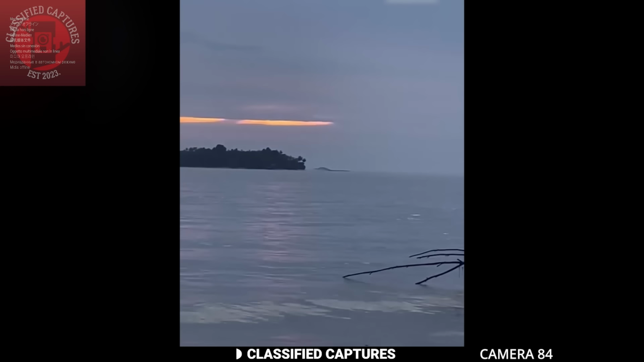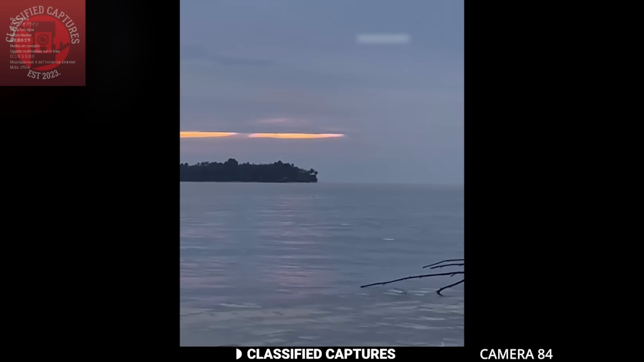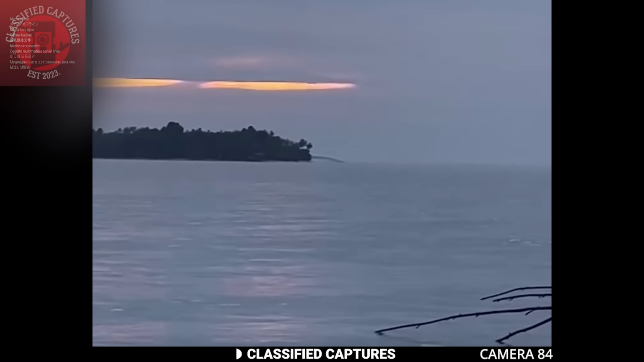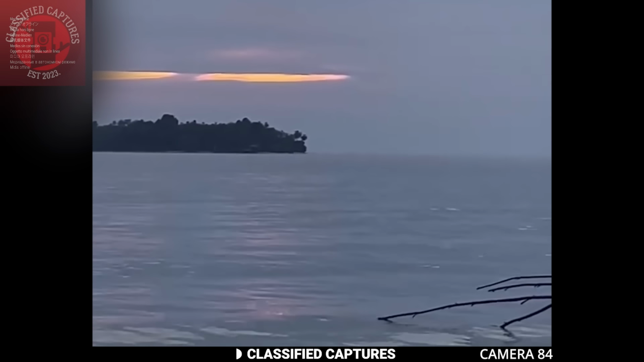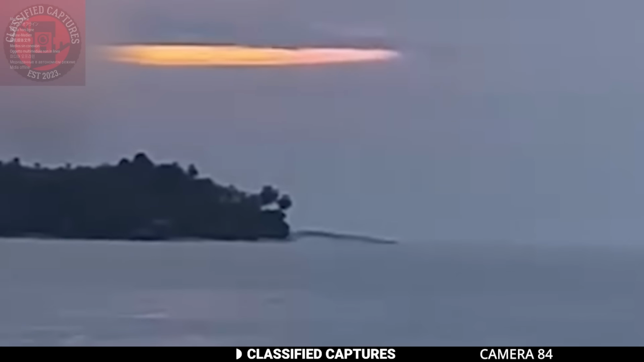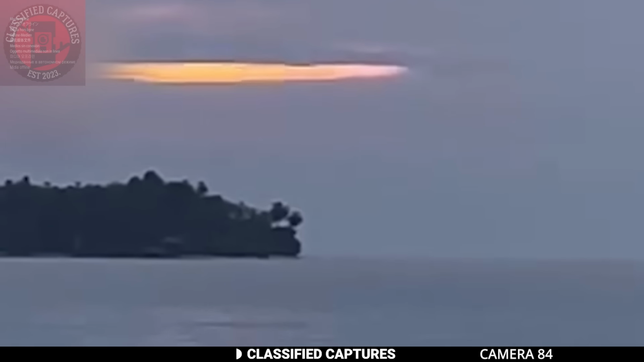A woman in Aceh, Indonesia captured something on camera that has left people baffled. She was filming at the beach, just taking in the view, when she noticed something unusual far out in the water. At first, it was easy to miss, just a ripple near the island in the distance, but then on the right side of the water, something began to move. A long, twisting shape slithered across the ocean's surface.